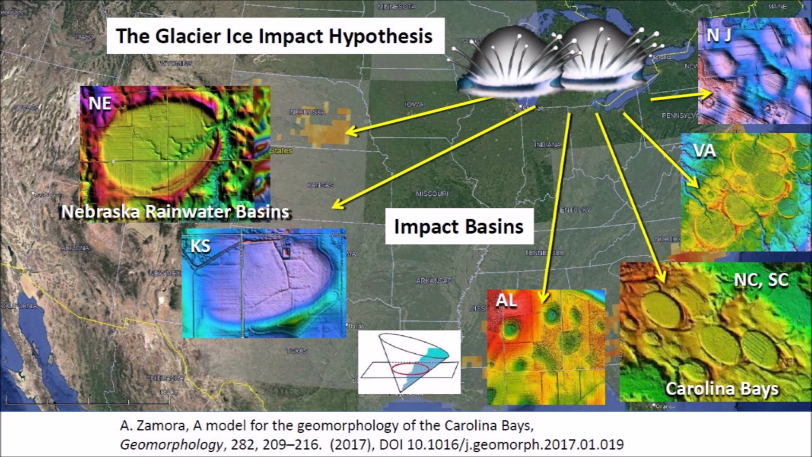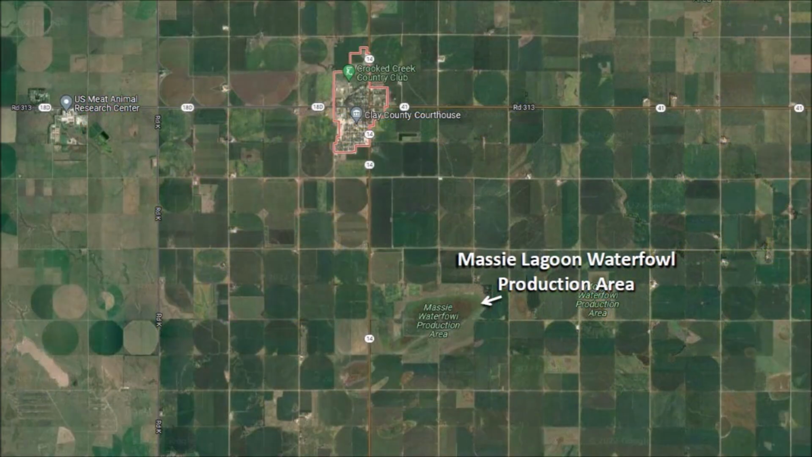The elliptical geometry of the impact basins indicates that they originated as inclined conical cavities that became shallow depressions by viscous relaxation. The Massie Lagoon waterfowl production area habitat includes 494 acres of wetland and 359 acres of upland with a mixed grass prairie. Massie is an excellent basin to see shoreline, edge and grassline bird species and is one of the best rainwater basin lagoons for waterfowl and shorebirds.